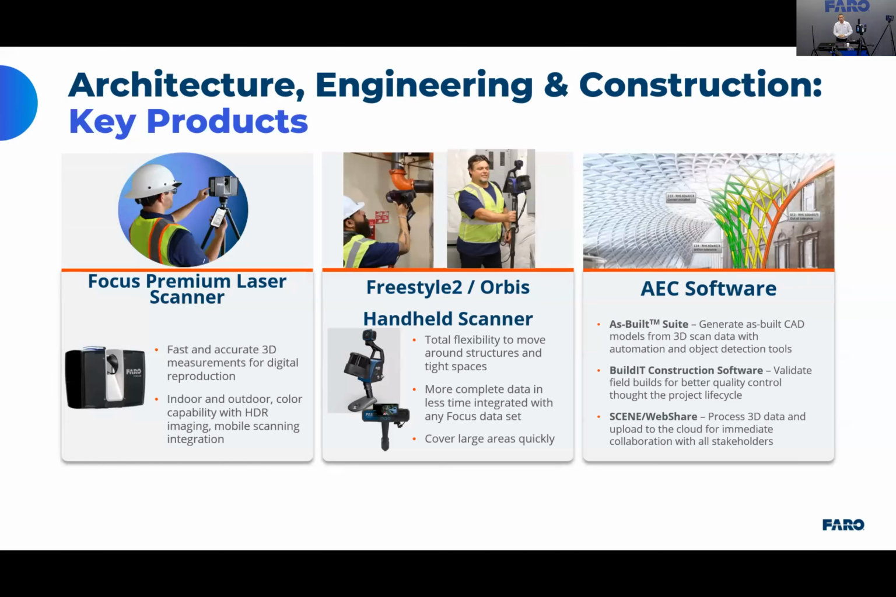It's a technology that allows you to capture fast and accurate point cloud data that you can use for measurements. And depending on the software where you transfer the data from the scanner, you will have various applications that you can also do.